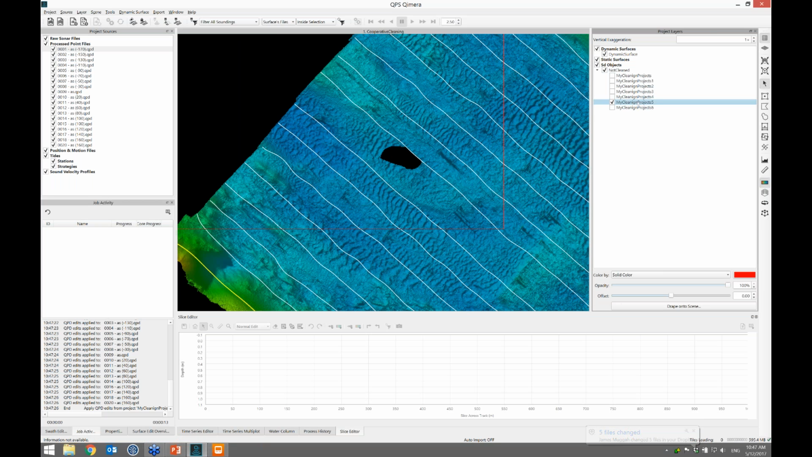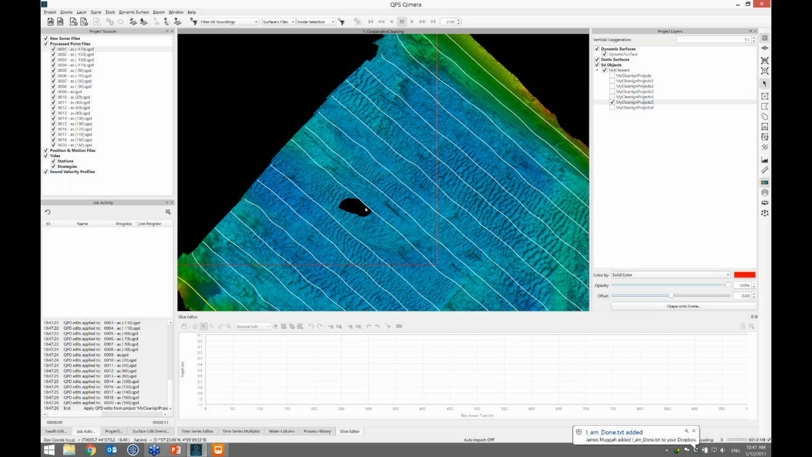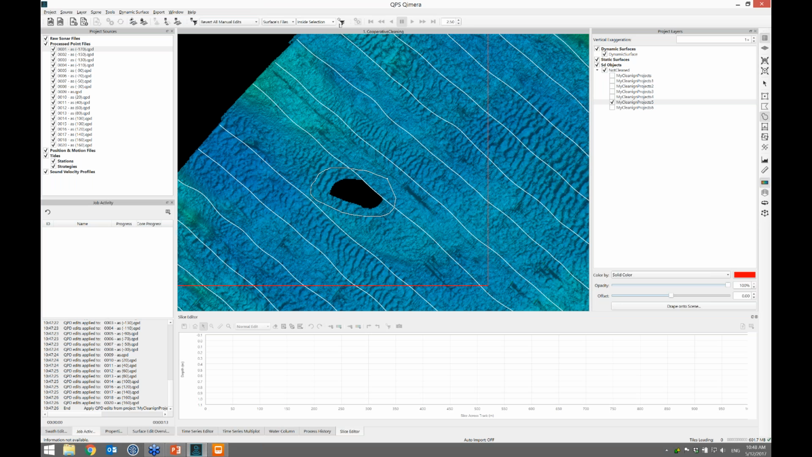So what I can do is cleaning projects number 5. That's what I've been told as the chief surveyor to go look at. So I can right-click and zoom to bounds, and that brings me to that area. So I can see that that person obviously made a mistake there. I can recover that if I come back here. And I can use the filter toolbar to accept all soundings, or what I can do is revert all manual edits. Looks like that person over-edited by accident to the surfaces file inside the selection. I click go, and that should bring that back to life.